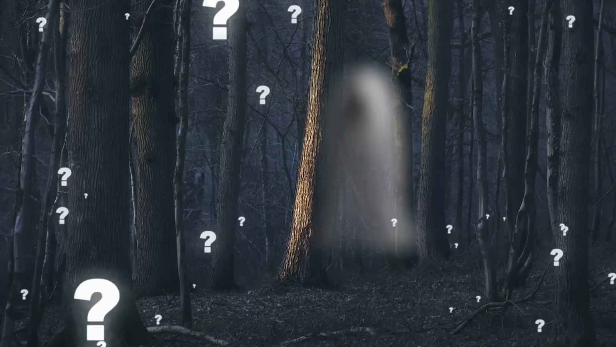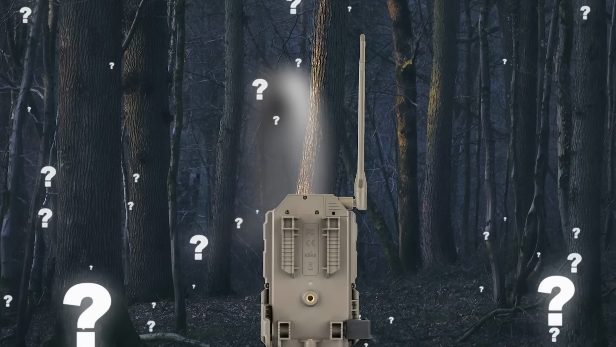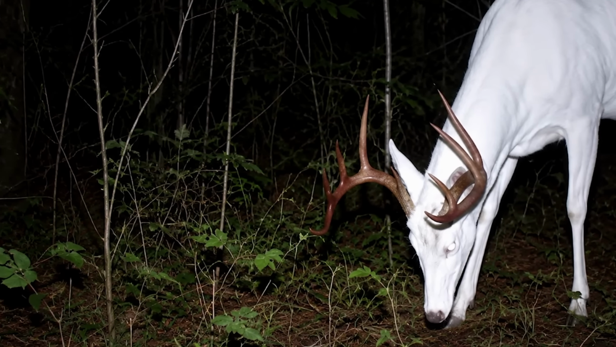Here's a question. What haunts the woods at night, appears bright white, and has been caught on camera? Now, do you think it was a ghost? Well, guess again. It's actually this incredibly rare albino deer buck.